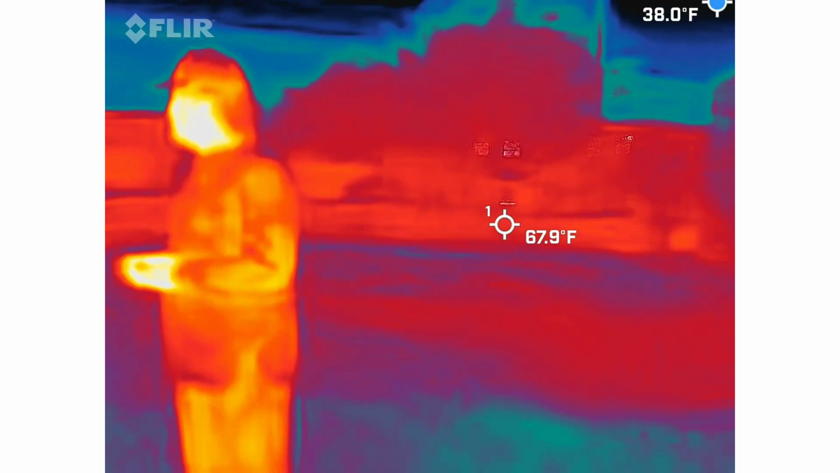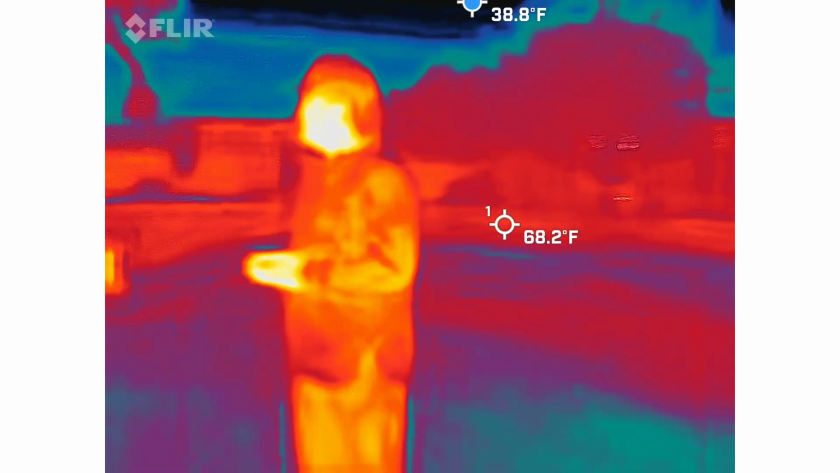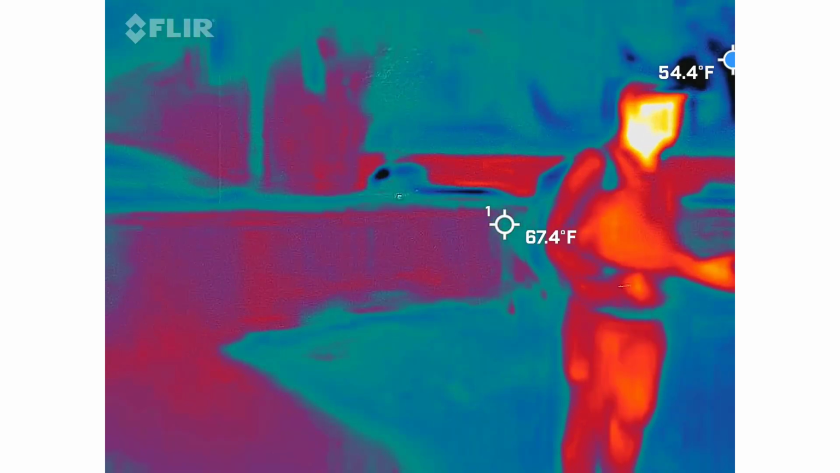I think once I have 3 months worth of data, I'll be able to really kind of confer one way or the other. Most people would guess like a full moon brings more activity. It's not always necessarily true. I do get a ton of activity on a new moon. It just depends on the time of year.